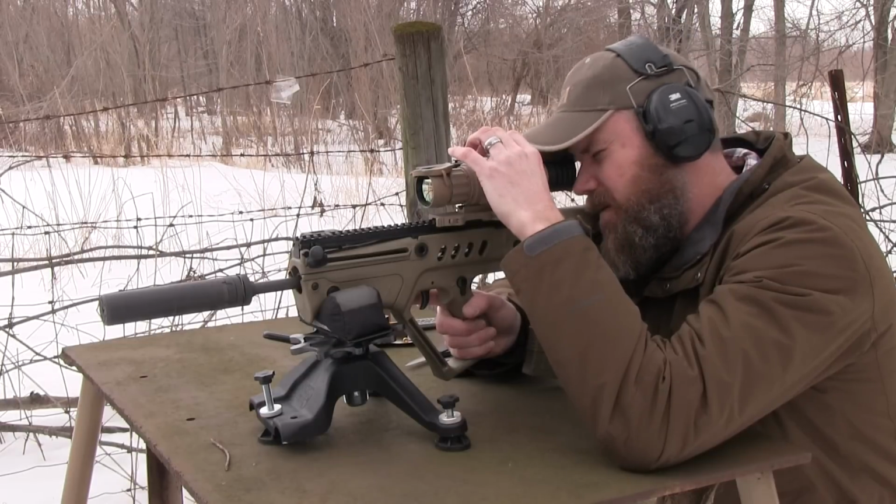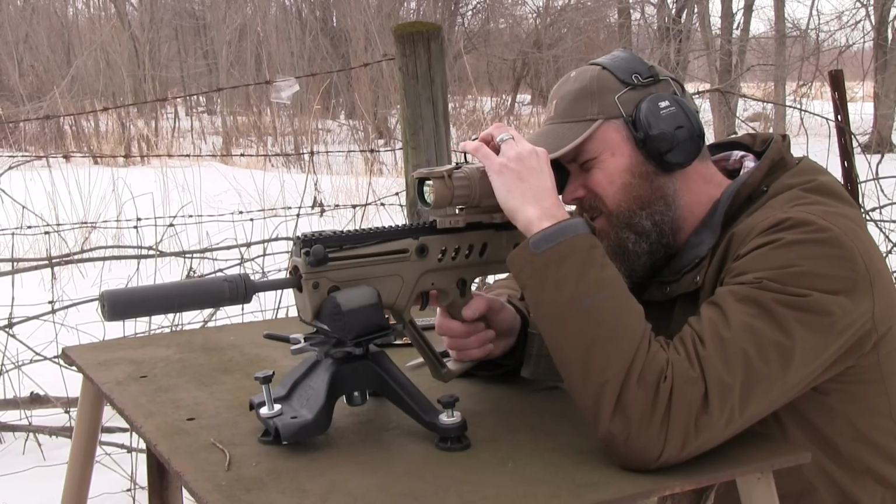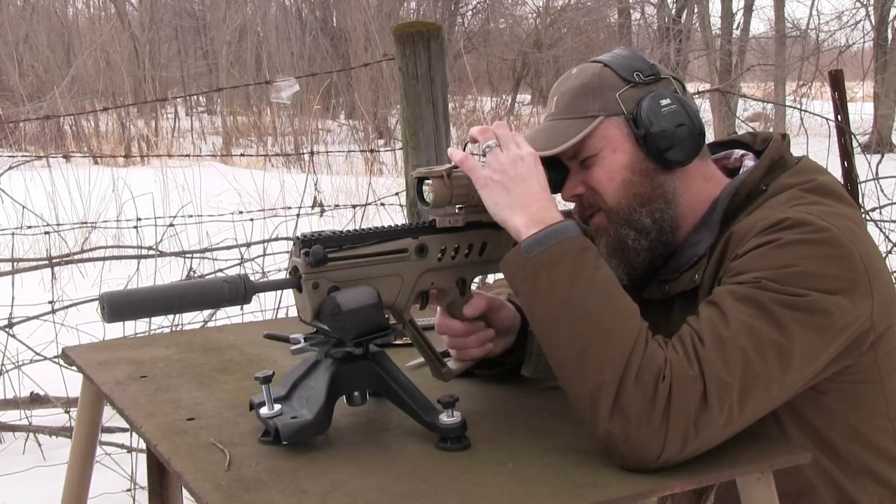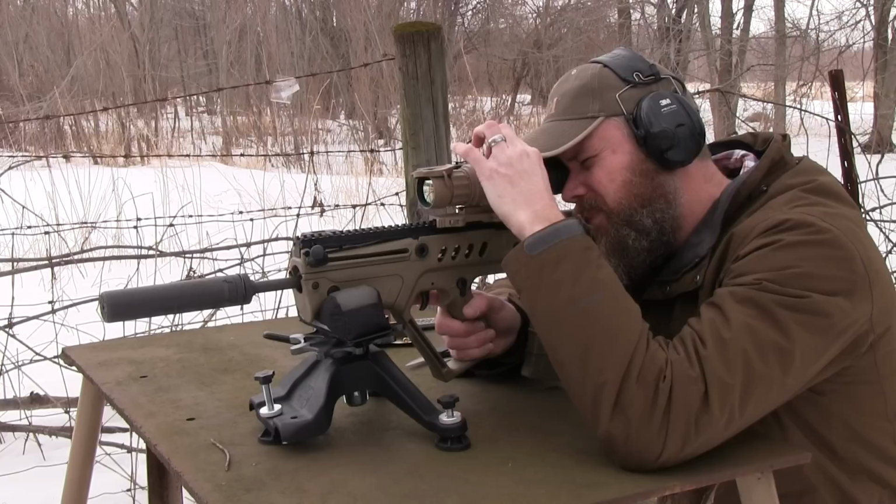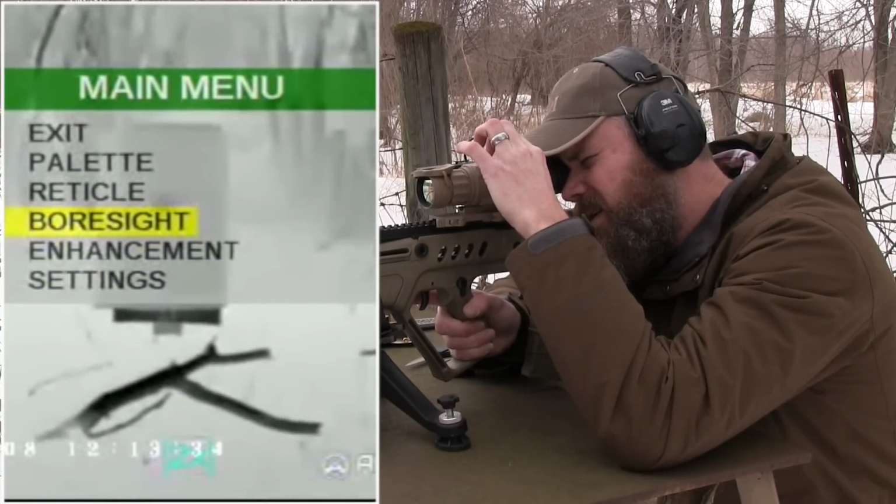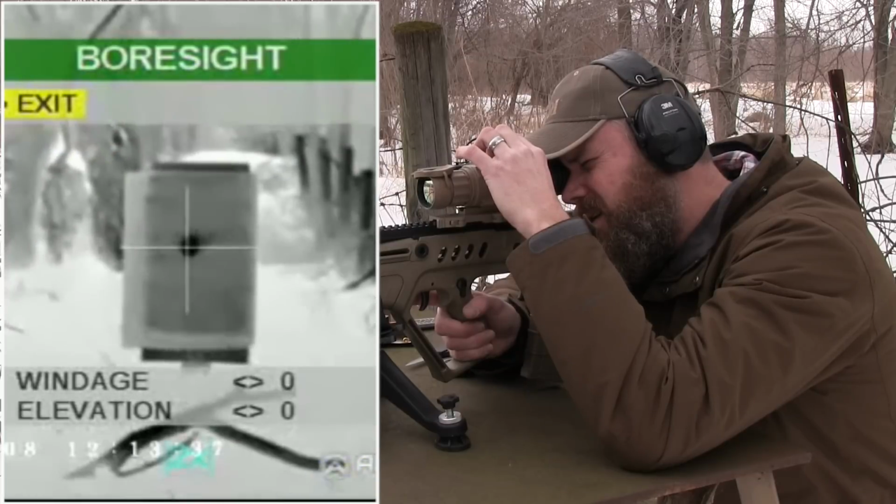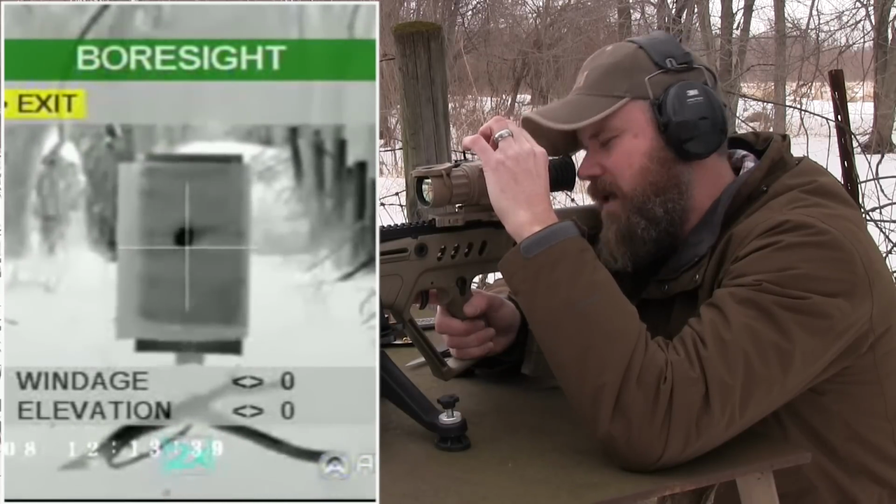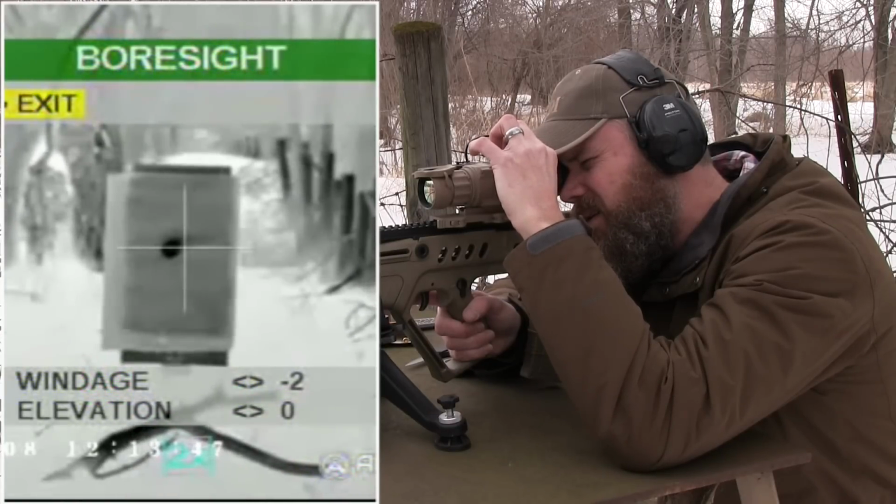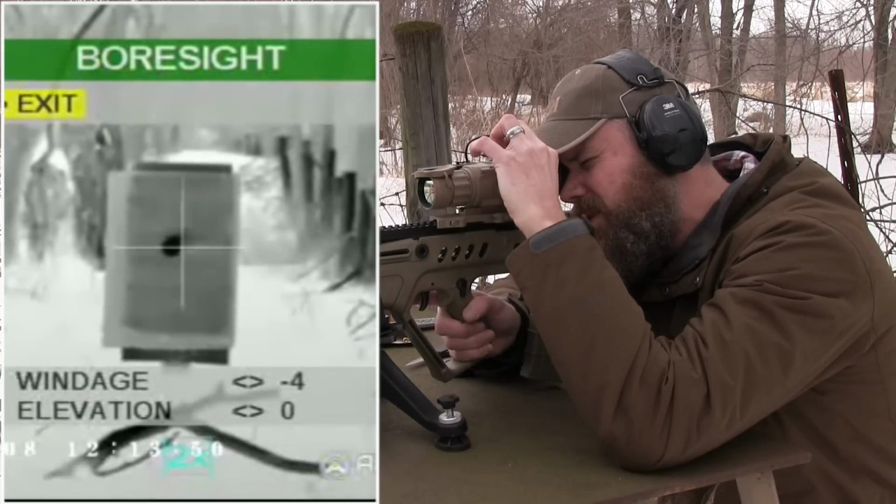Now let's go into the menuing system here. Let's see if I can find how to adjust the point of impact. Here we go, bore sight, that's what I'm looking for. All right, so I should come to the left ever so slightly. Let's see if this works. Pretty fine adjustments.